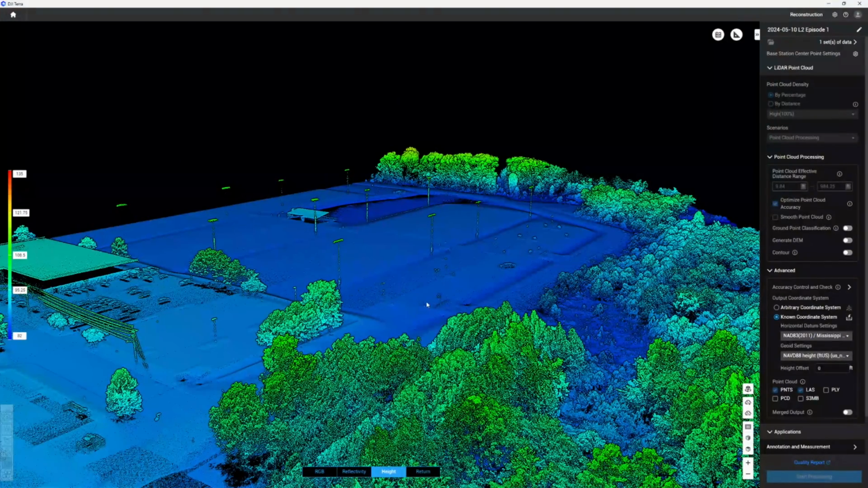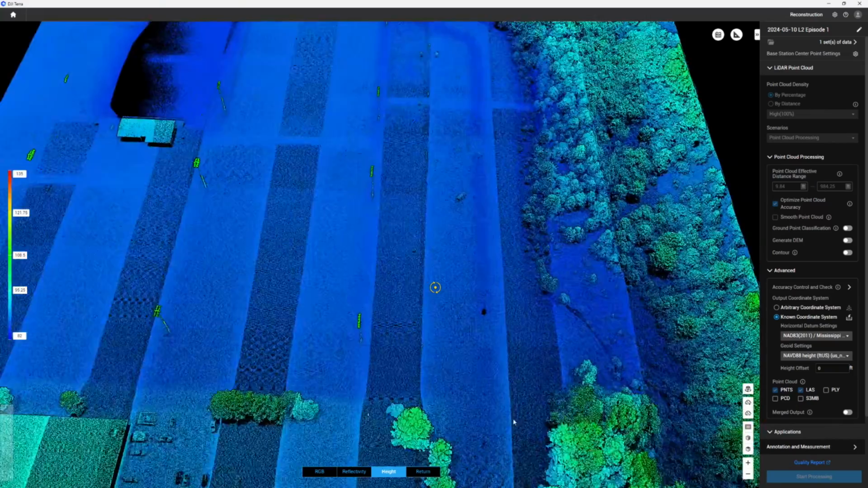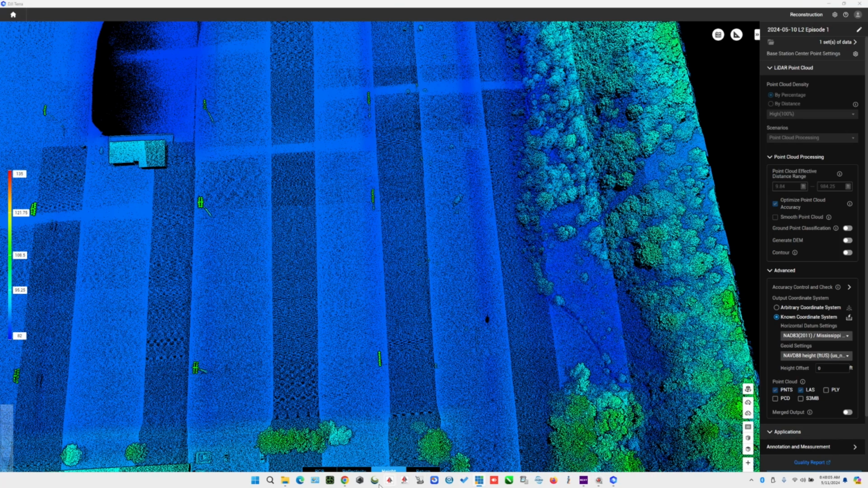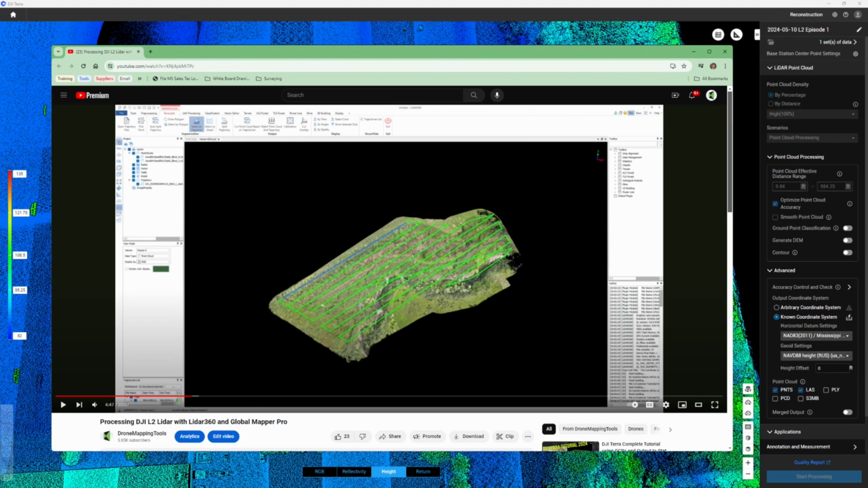Oh, and one thing I wanted to mention, you can see the striping, some of the overlap points. I already did a video on that. Let's see, where are you? Right here. This video goes over processing the L2 LiDAR in LiDAR 360 and Global Mapper Pro.